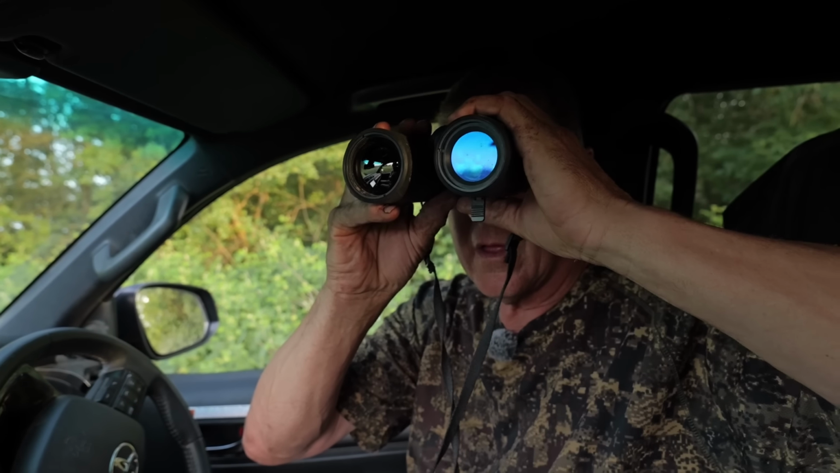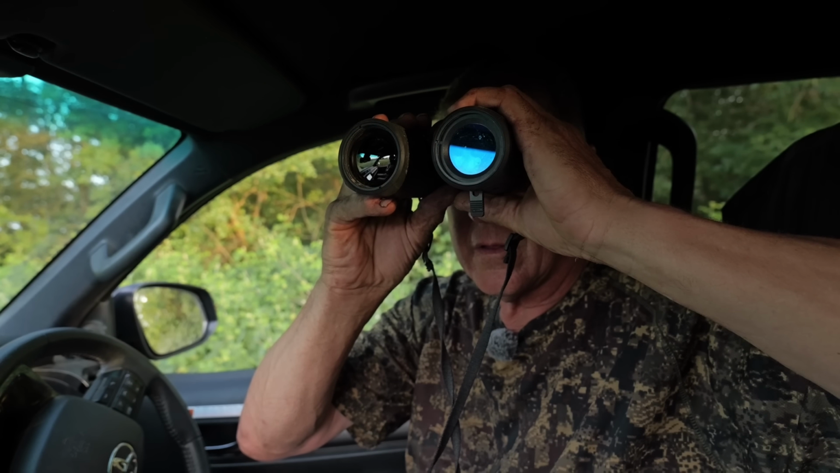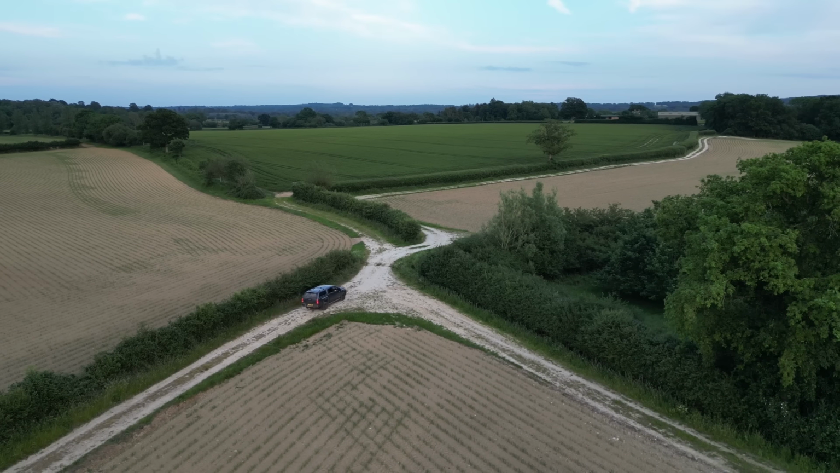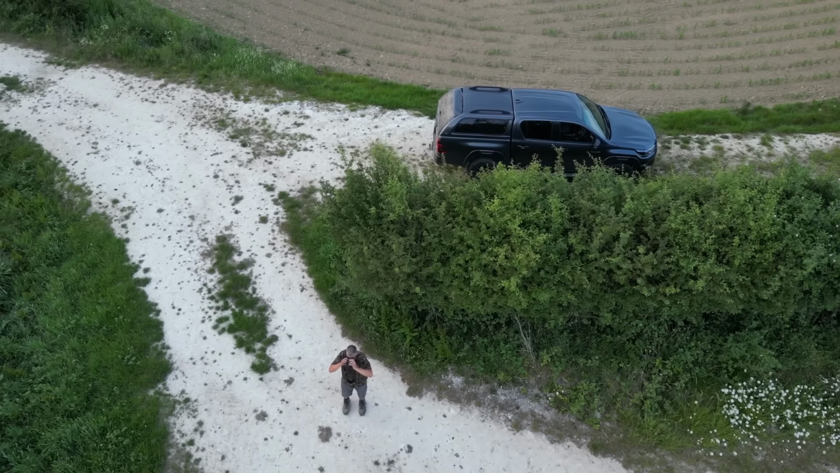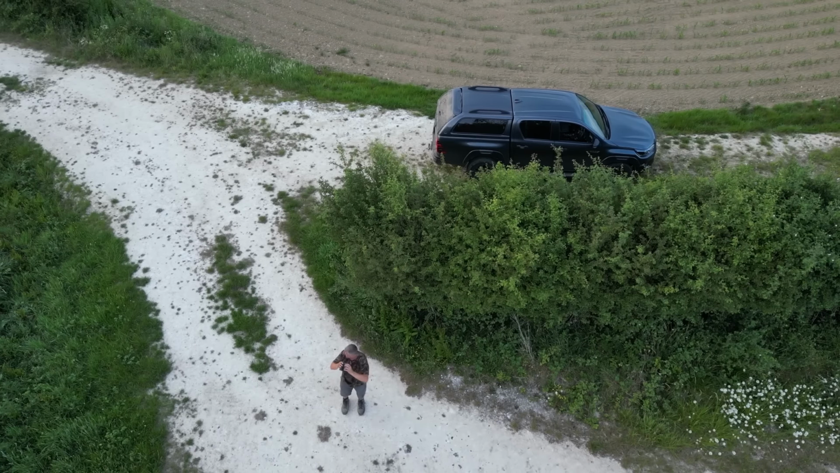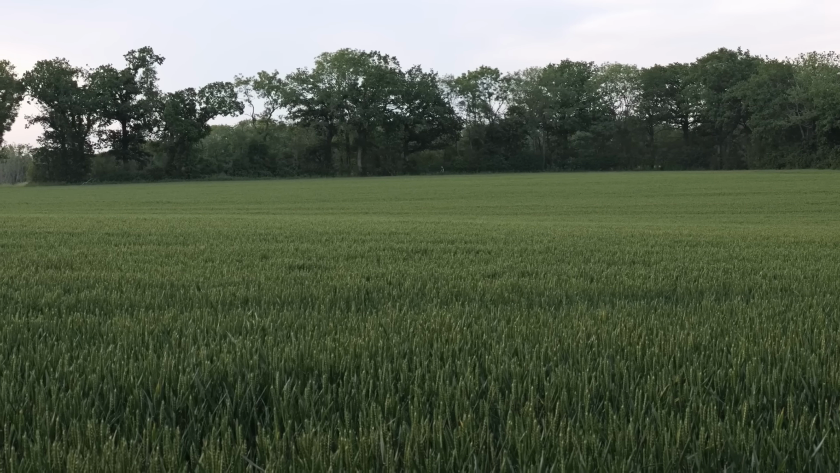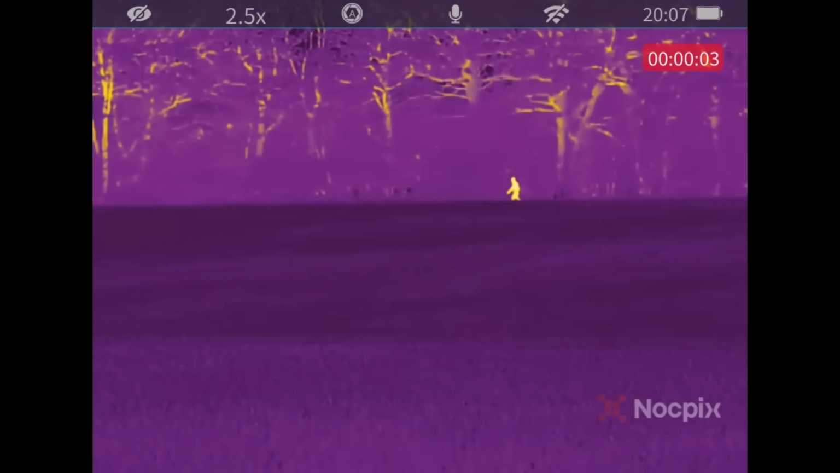One thing he is keenly aware of is the number of footpaths running through here. People don't stick to footpaths these days. They seem to think they can walk where they like, not a problem, but I suppose that's the way of the world these days. Purely by coincidence, there's a walker on one of the paths.